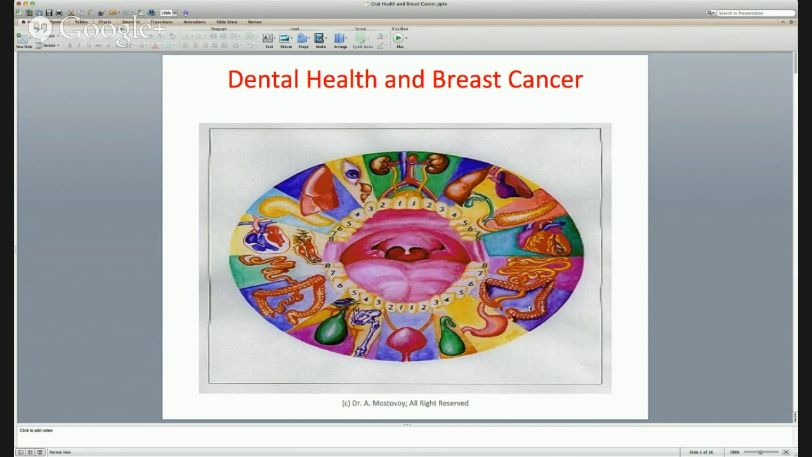It's a stomach-intestine meridian, and it also happens to be going through your breast. Now, one thing I have to tell you is that if there is a disturbance of a signal on a meridian level or on that grid level, obviously it's going to disturb signals all along that grid line. And that's the connection that the Chinese figured out probably 5,000 years ago.